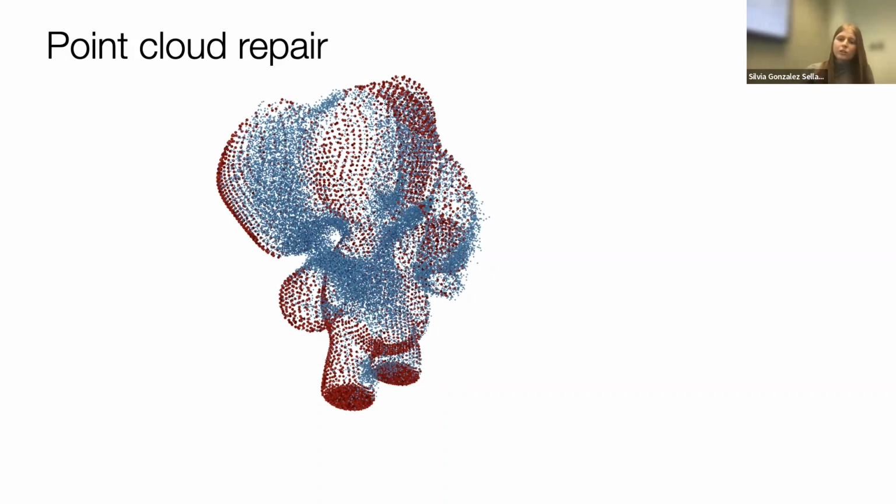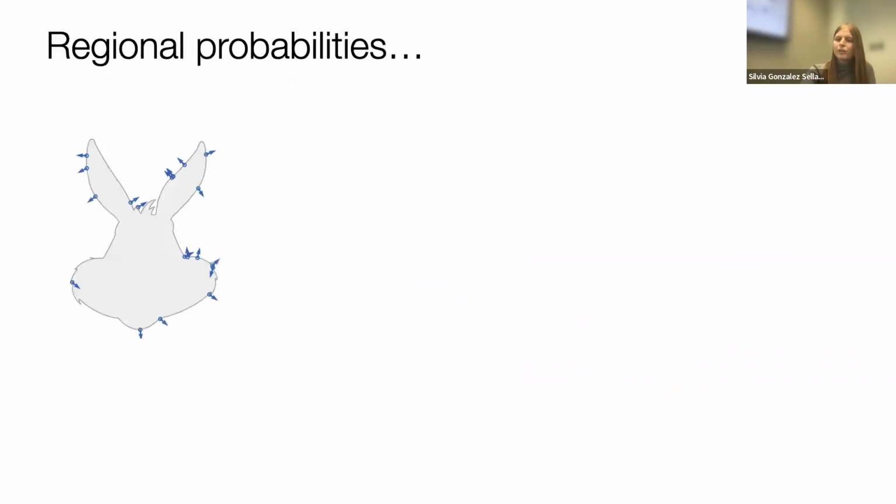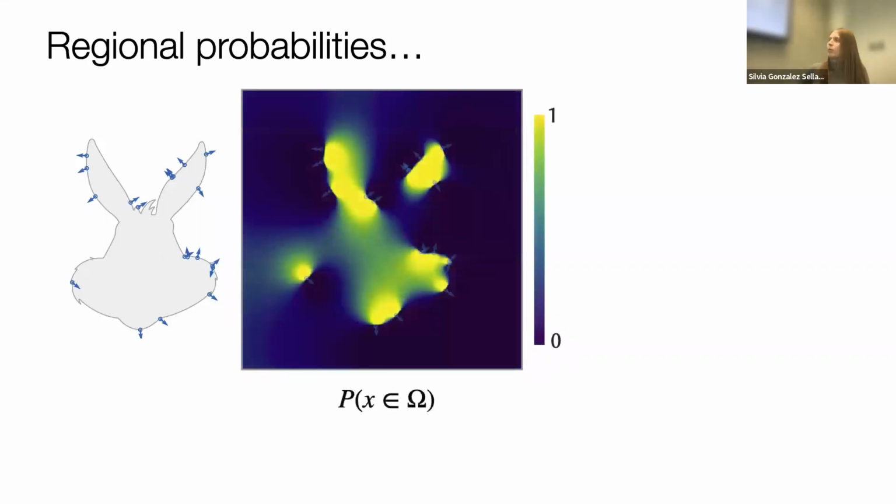So that's what we use this query for. And you might be thinking, what about the car that we started with? Does the car hit the surface or not? Well, another quantity that we can compute using this statistical formalism are regional probabilities. I showed you that we can compute this thing that measures, for an individual point, what is its probability of being in the shape? That's for one dimension 0 point.